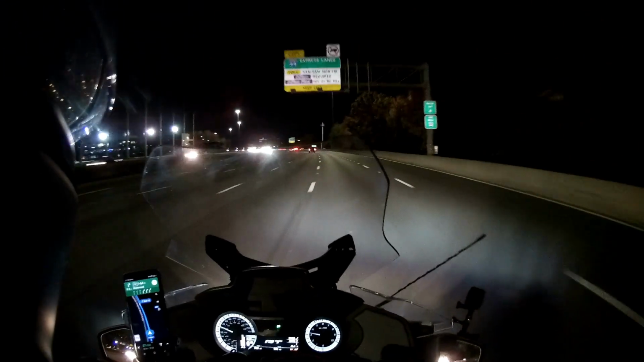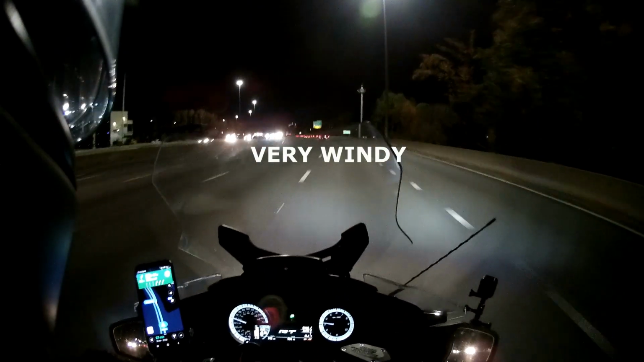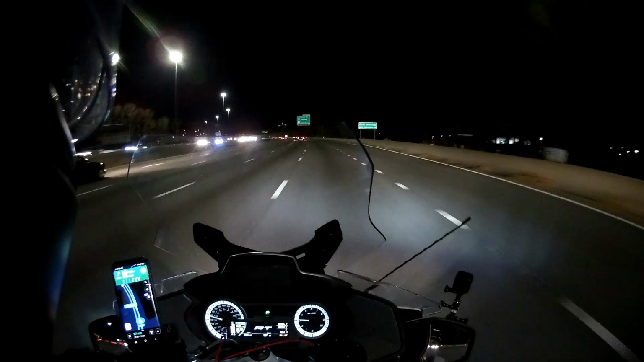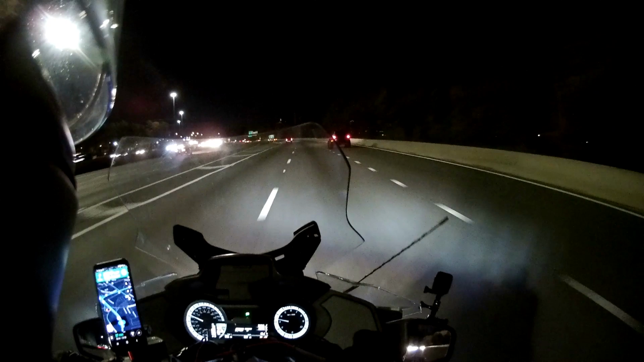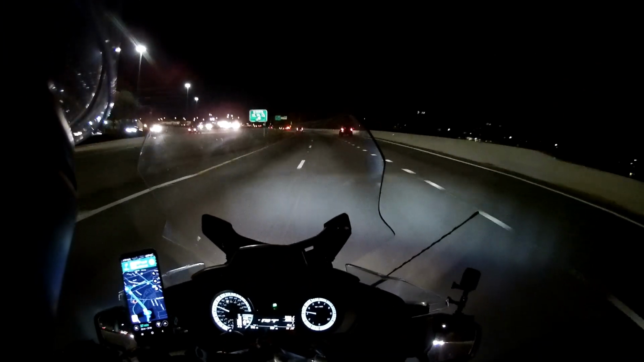Oh, it's windy. You might notice I'm not really riding very fast because it's pretty damn windy and it's dark. And as I stated before, even though I have really good lights on this motorcycle, I don't see absolutely perfectly in the dark. So I'm just keeping my speed down to about 60-65 miles an hour.